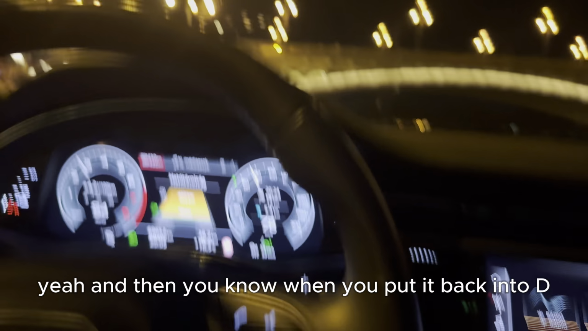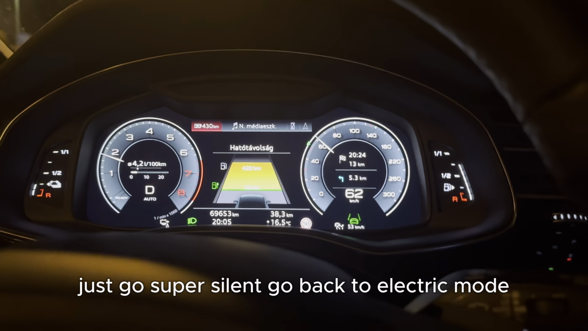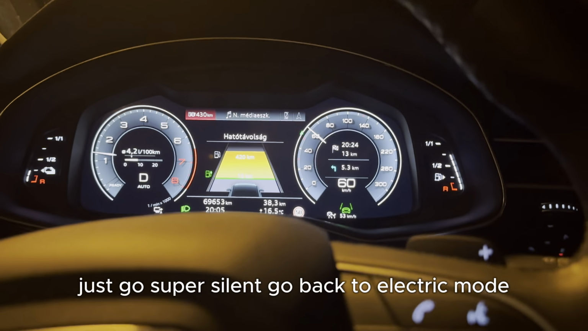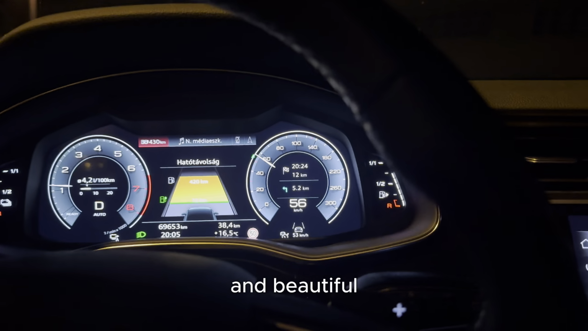Yeah, and then when you put it back into D, just go super silent, go back to electric mode. I love it, and beautiful.